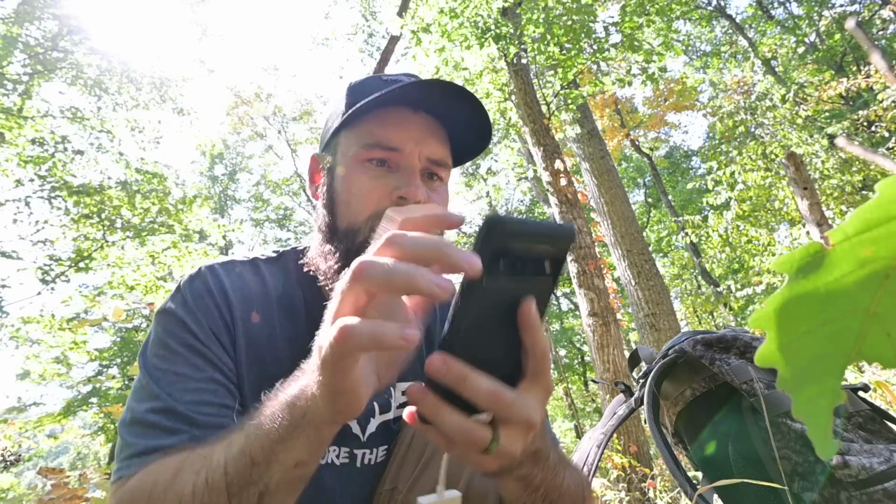So if you don't have one of these card readers, get one. They're like $20 to $40 depending on the brand, and you want to get a decent one, but these are so handy for deer hunters to have because you can just plug them right into your phone, and then you can check your cameras from your phone. Pretty convenient.